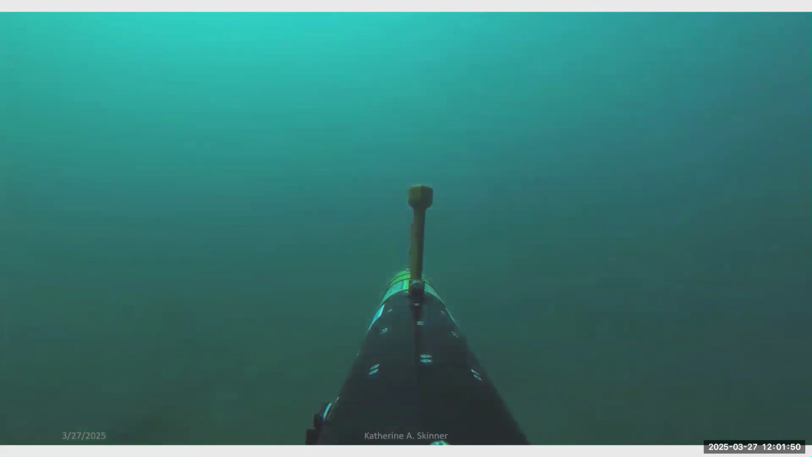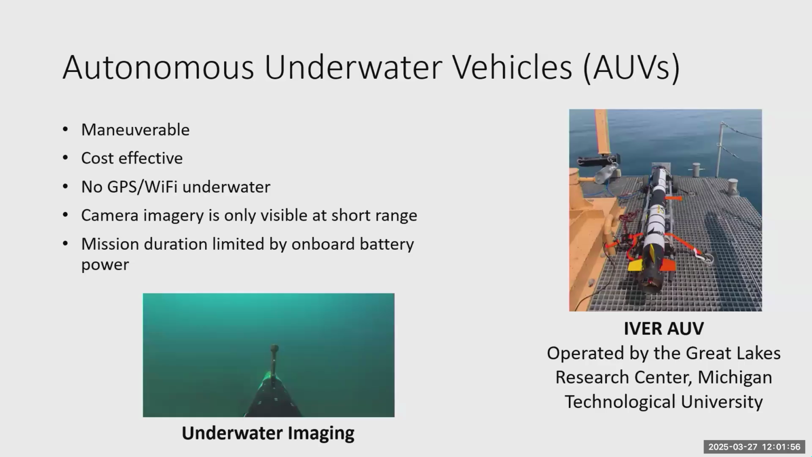My group mainly focuses on perception and machine learning for marine robotic systems. So I'll talk a little bit about our work in that area today. Most of the work I'm talking about, we've been using autonomous underwater vehicles, or AUVs. AUVs are widely used now for many applications. They're very maneuverable, cost-effective, and they can travel relatively long ranges on battery power.